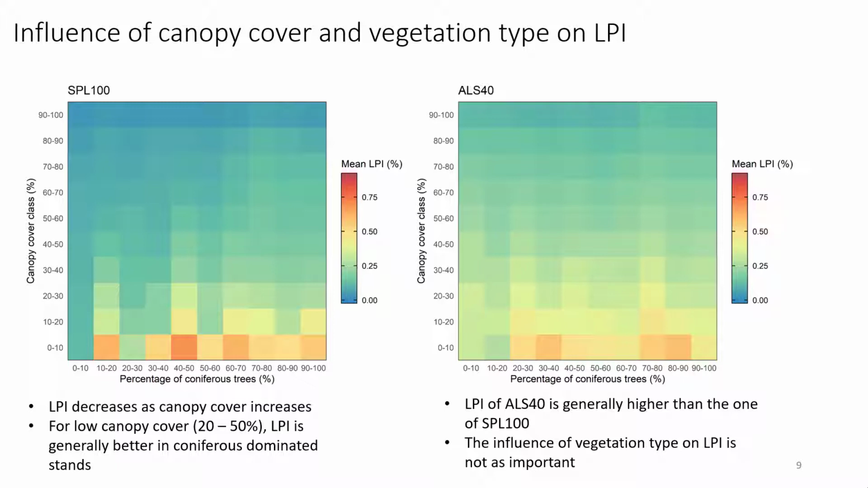If we look at the vegetation type influence, on the x-axis here as a percentage of coniferous trees, as we move to the right here we have coniferous dominated stands, here deciduous. We can see that for SPL, coniferous dominated stands seem to have a higher LPI than deciduous stands, especially for canopy cover between 20 to 60%.